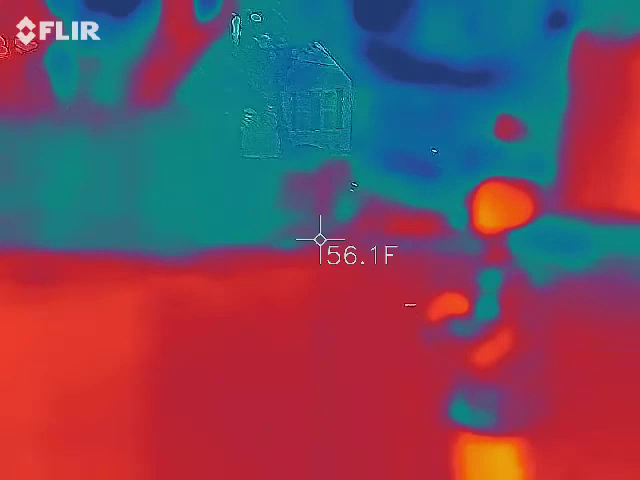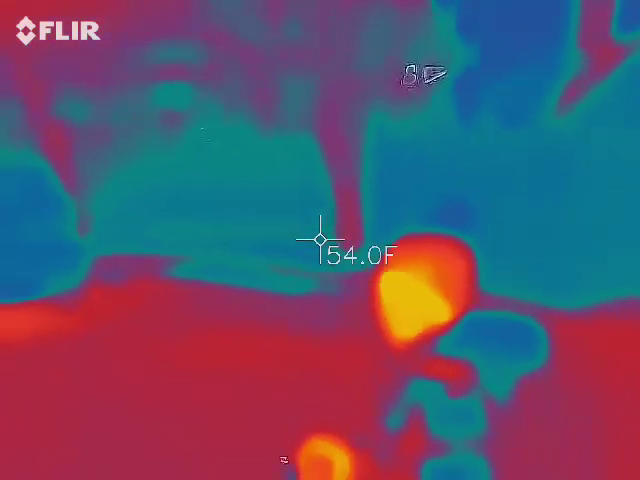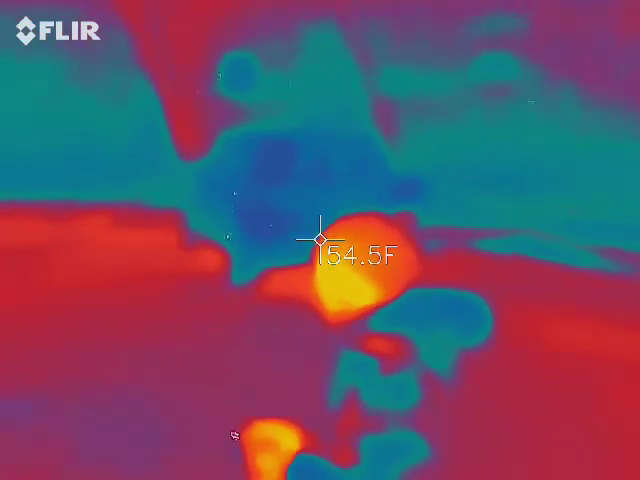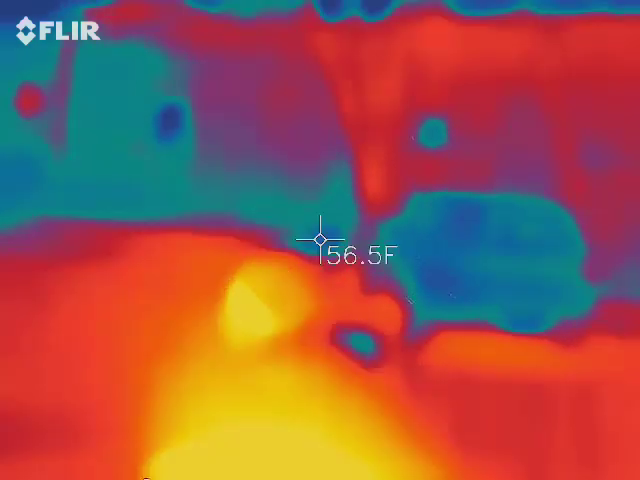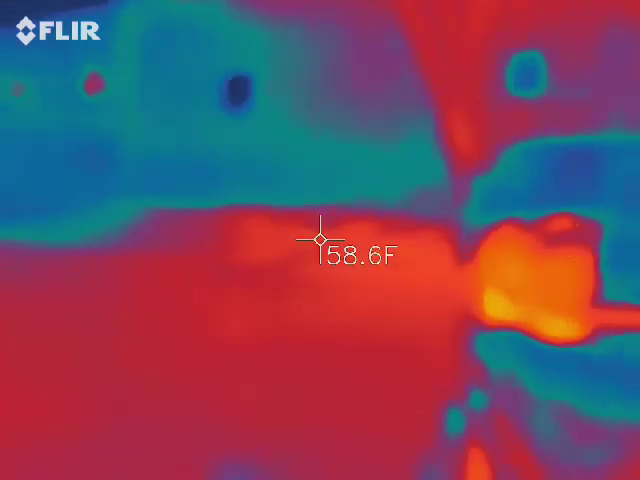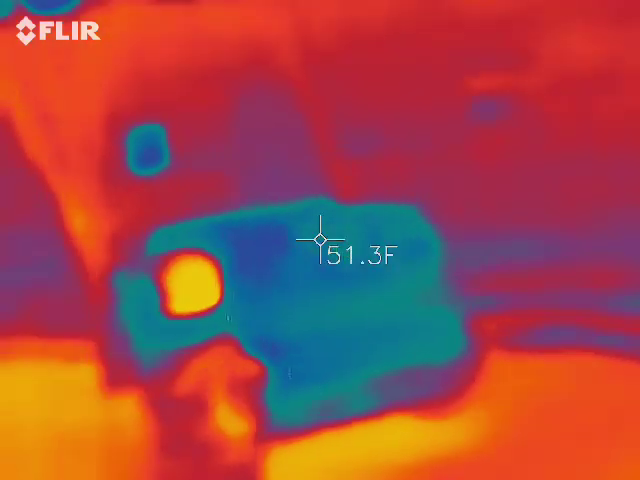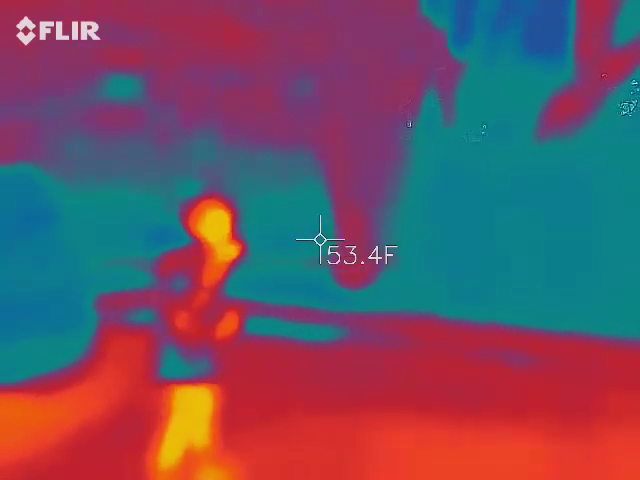Wait. Okay, don't move. Walk a little slower, baby. Okay, there you go. A little bit slower. Go walk around here a little. Go walk over here. I want to see something move. Okay. Walk a little slower, okay? Slower so I can hear.